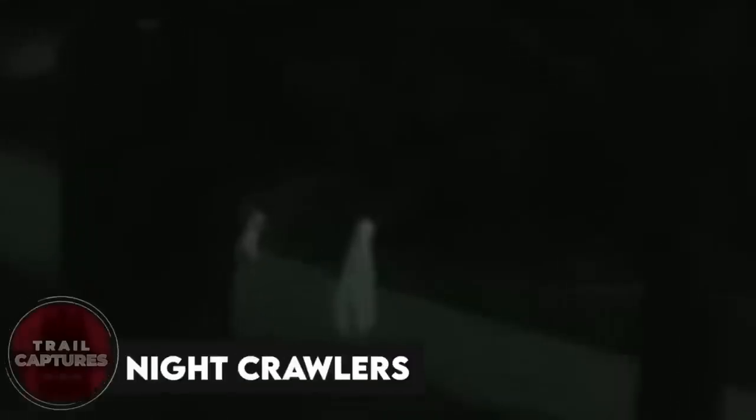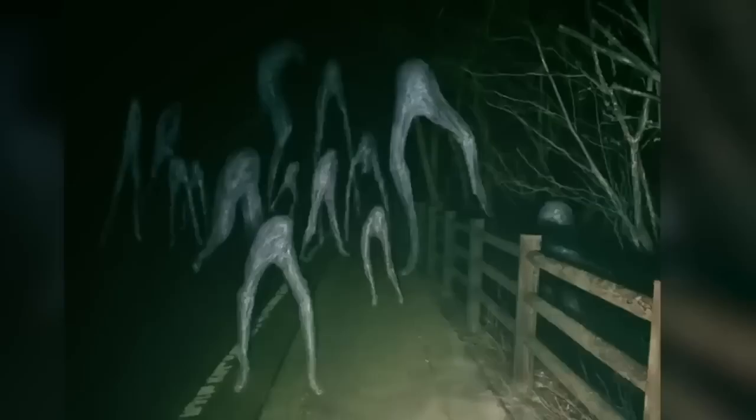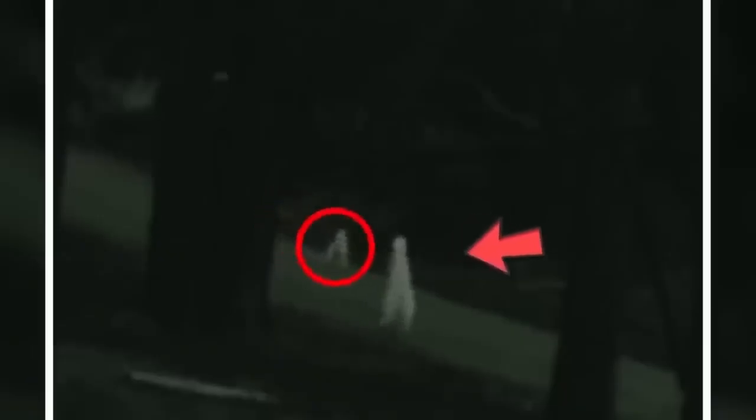Night crawlers. Ever heard of these things called night crawlers or soul walkers? They're these creepy yet strangely calming creatures, man. So there's this video from 2011 in California, and it shows these two stick-like figures casually strolling through the woods. You know, it's almost like they're a ghost family.